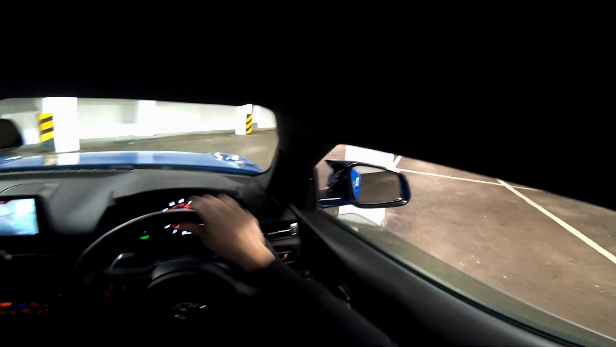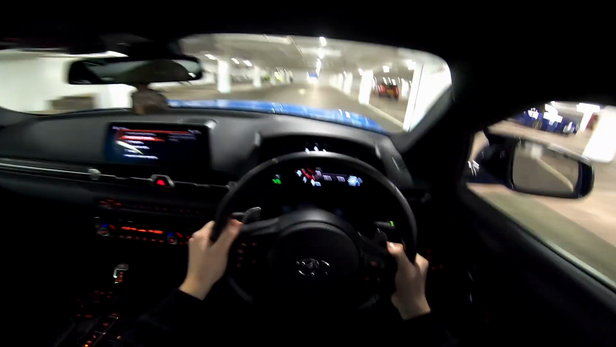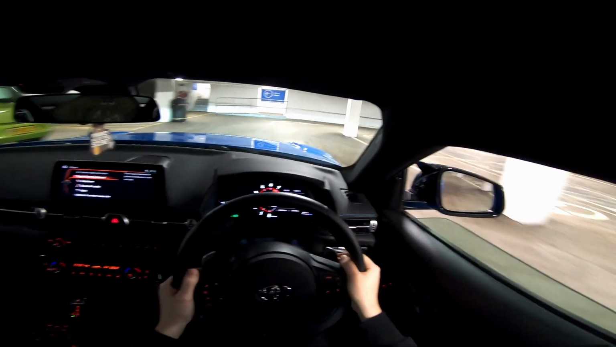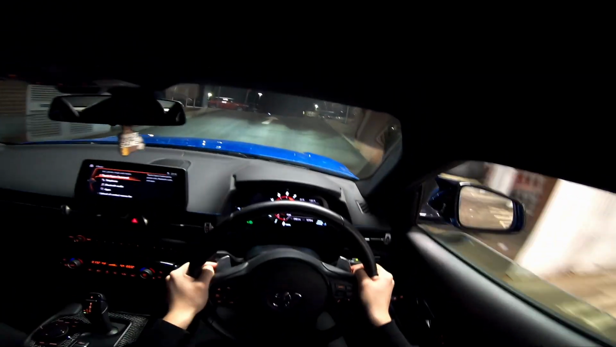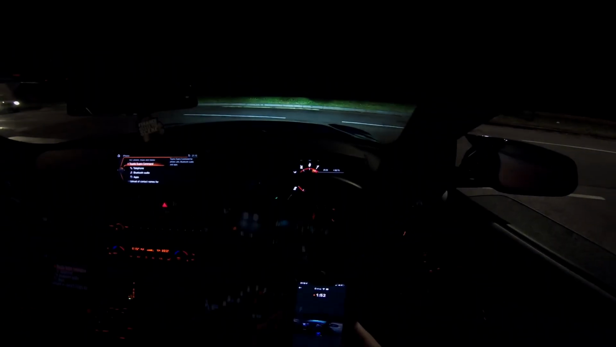Put it into manual mode like we do. Give it a little spin up in the car park. Gotta enjoy the pops and bangs that you get. So compared to the OEM exhaust, you get a lot more pops and bangs than you normally do. And right, we're all good.